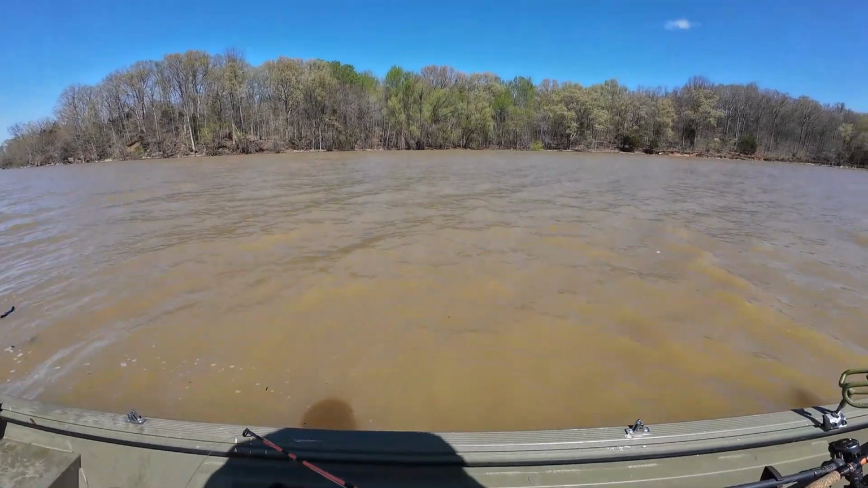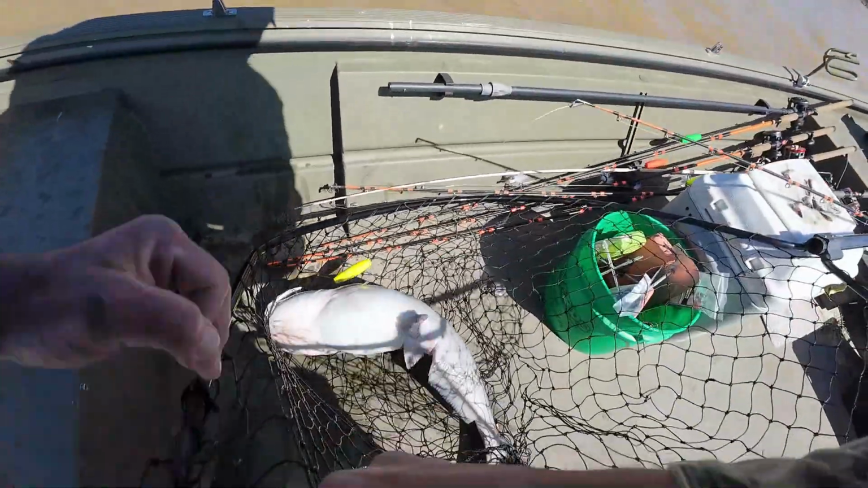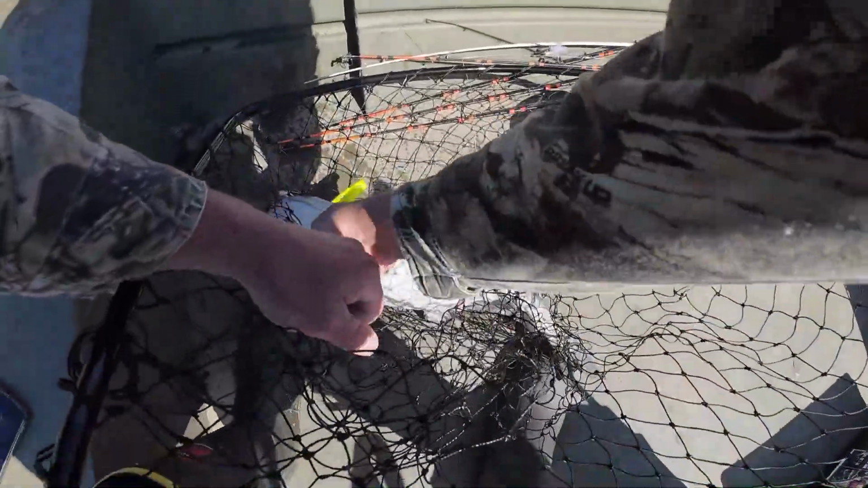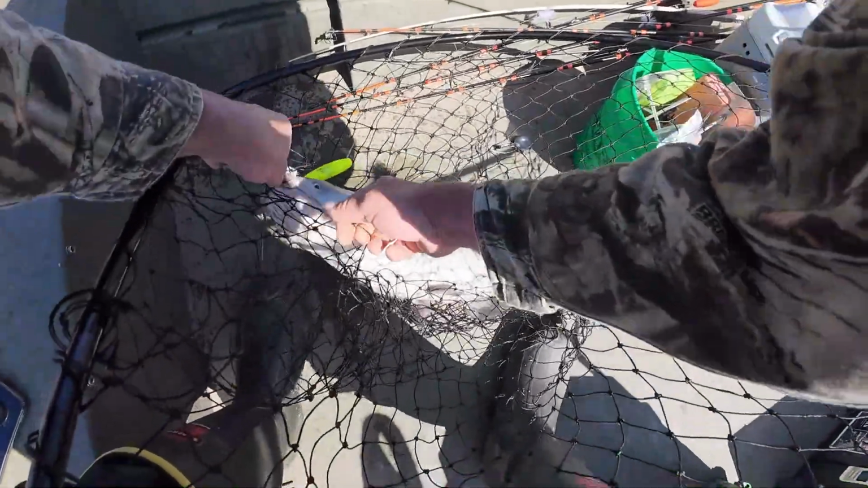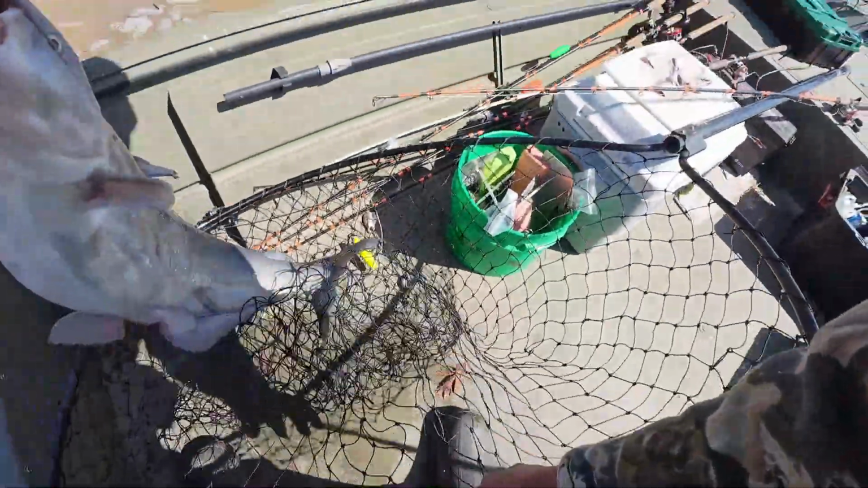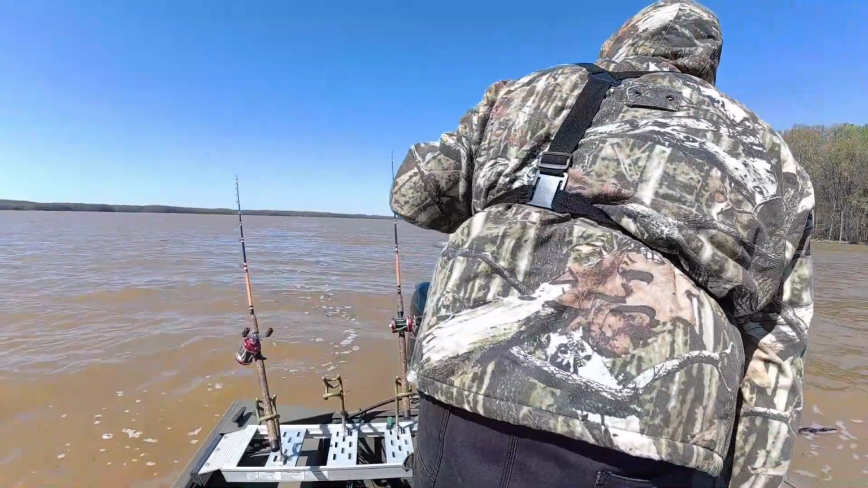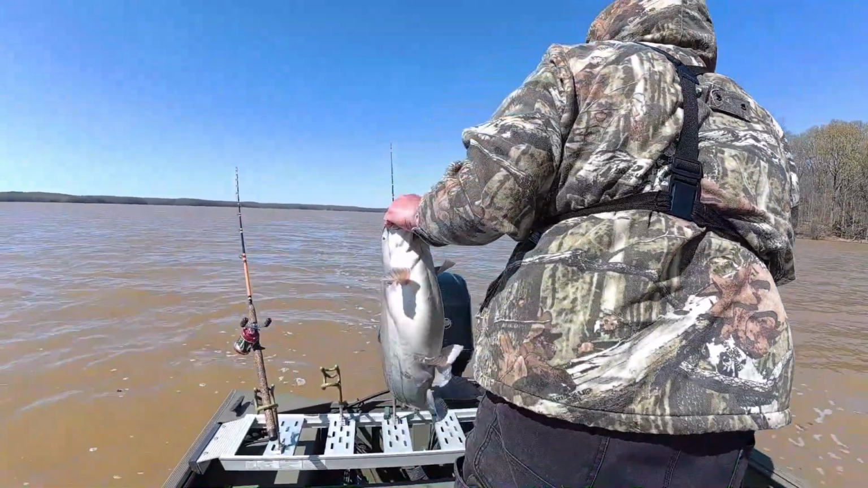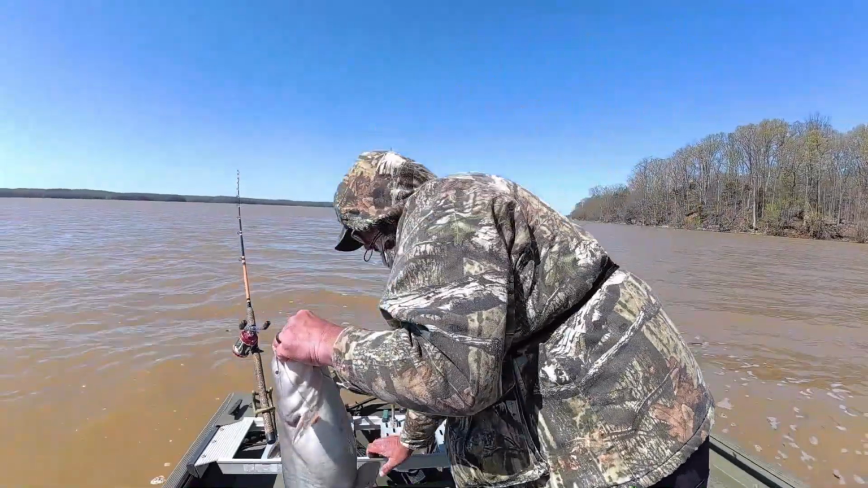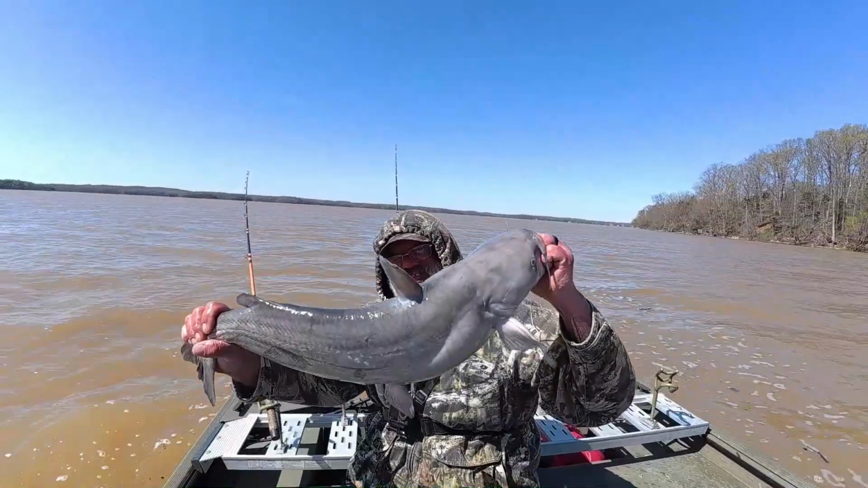Get all this stuff out of my poles because he's apt to come uncorked whenever I go to jacking with him. Good Barkley Lake flood fish.